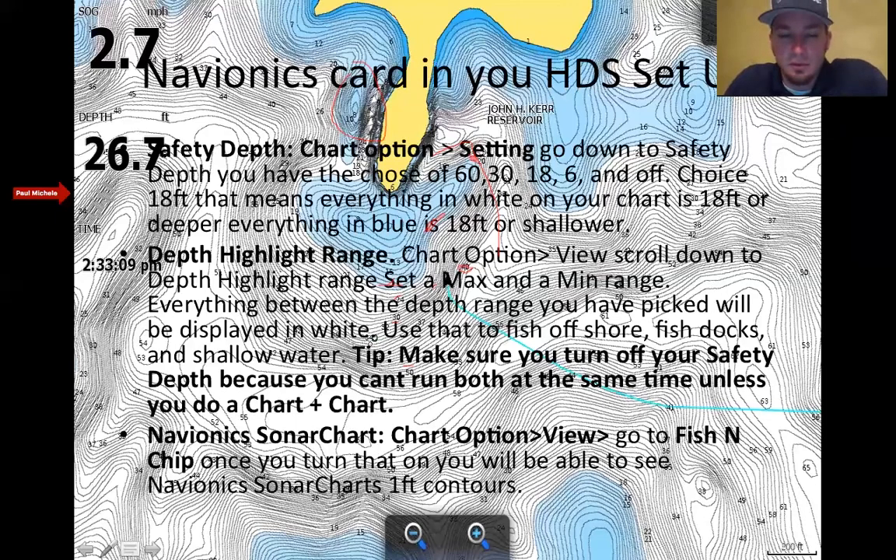I've used it for striper fishing, bass fishing, even cobia fishing, trying to find certain areas, certain contours based on the depth of water we were finding them in. So very, very helpful technique as well.